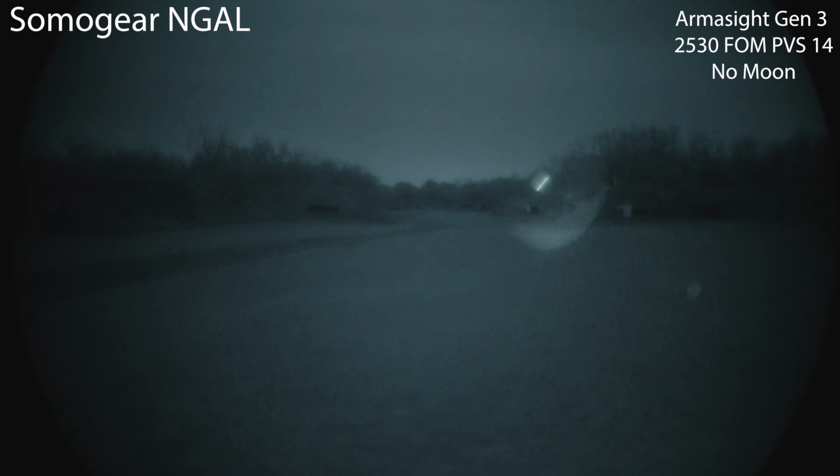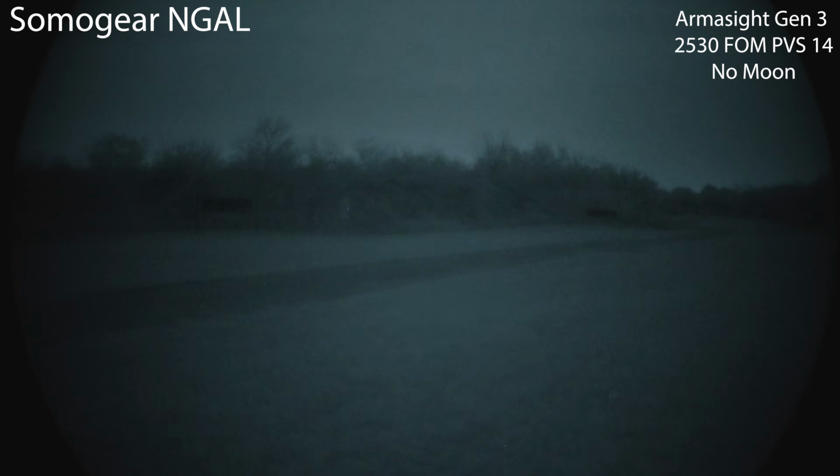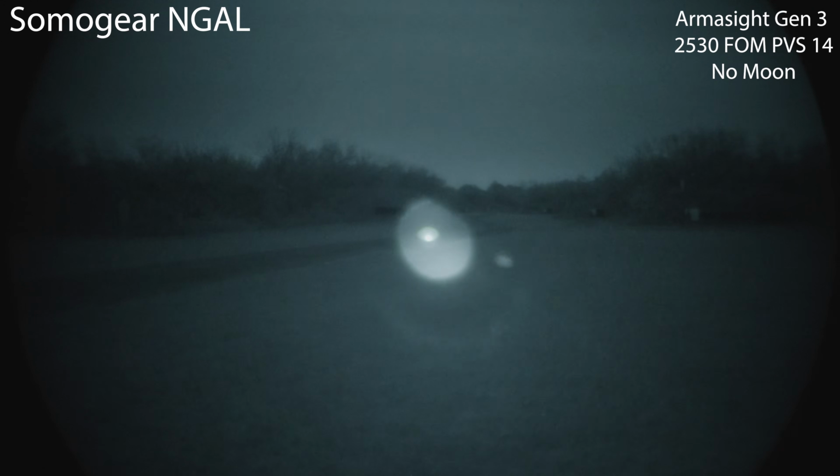Let's go ahead and narrow down the illuminator. Again, this is dual low. I'm going to go ahead and just switch to illuminator only, just because. Oh, there's not an illuminator low. Fortunately, it's dual or nothing. But so this is as narrow as it gets.